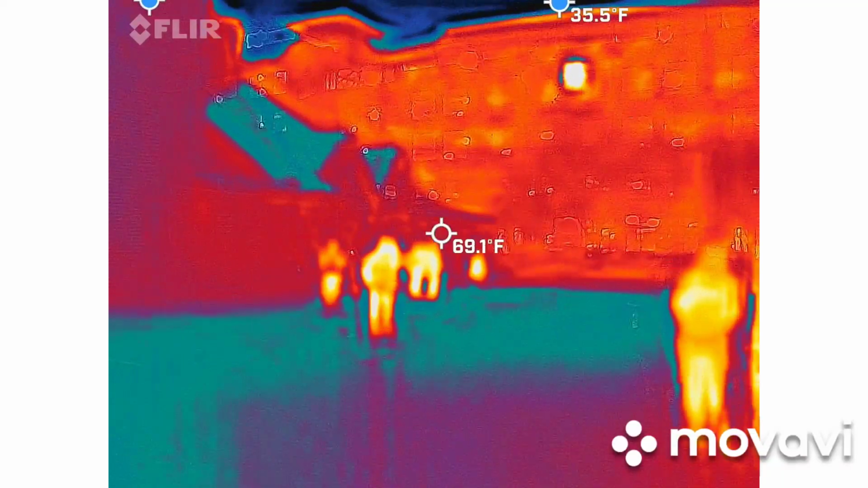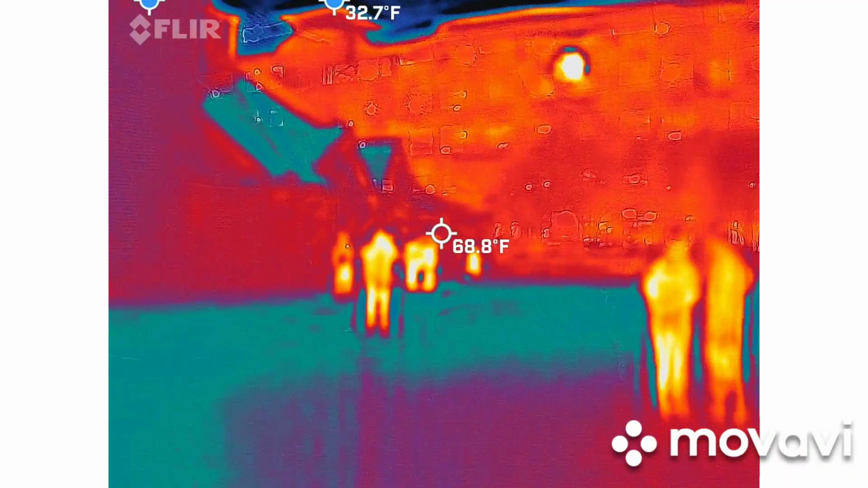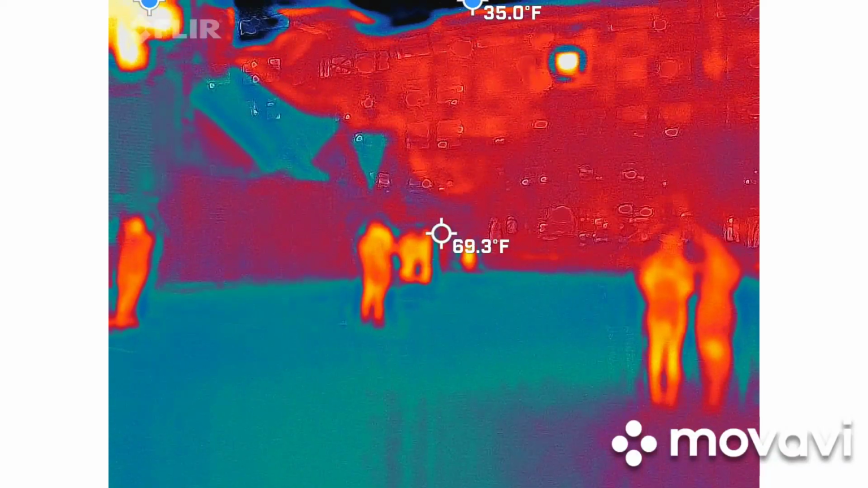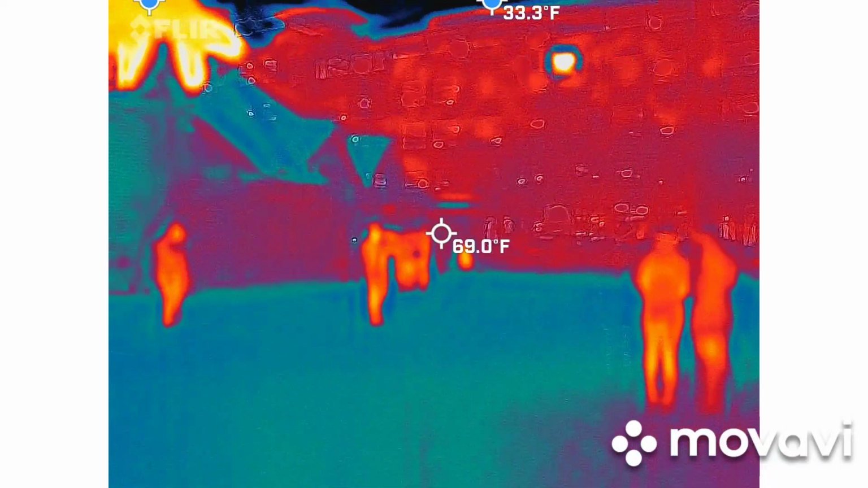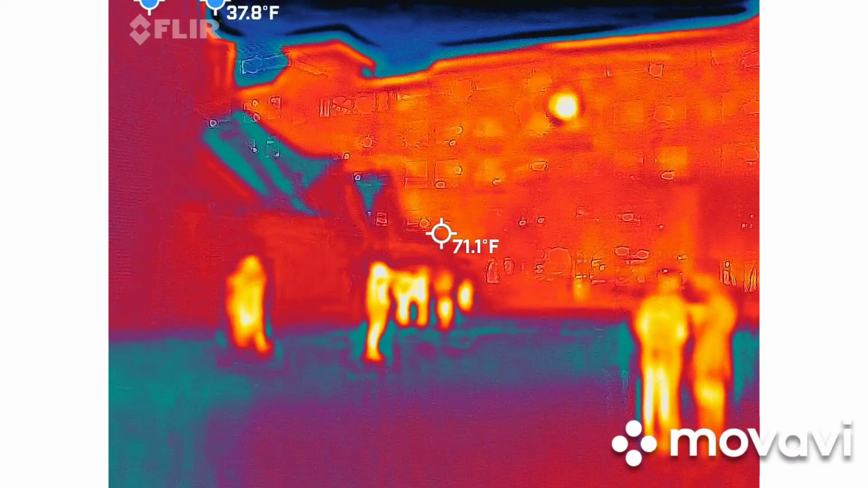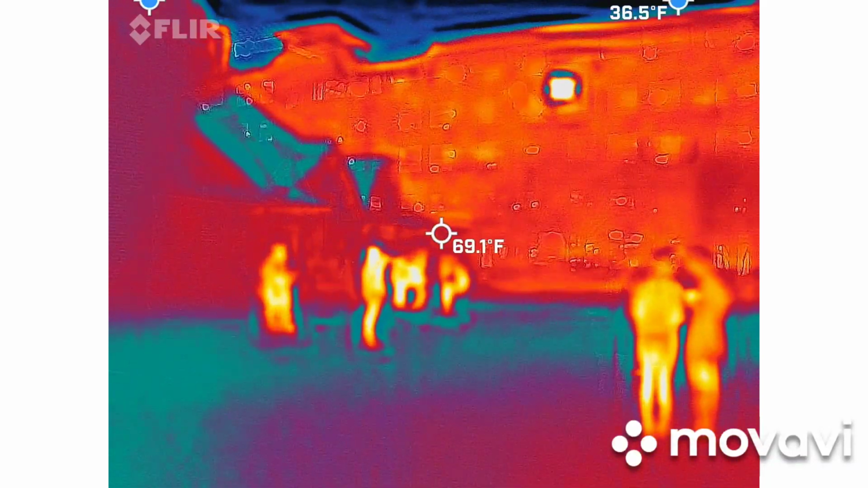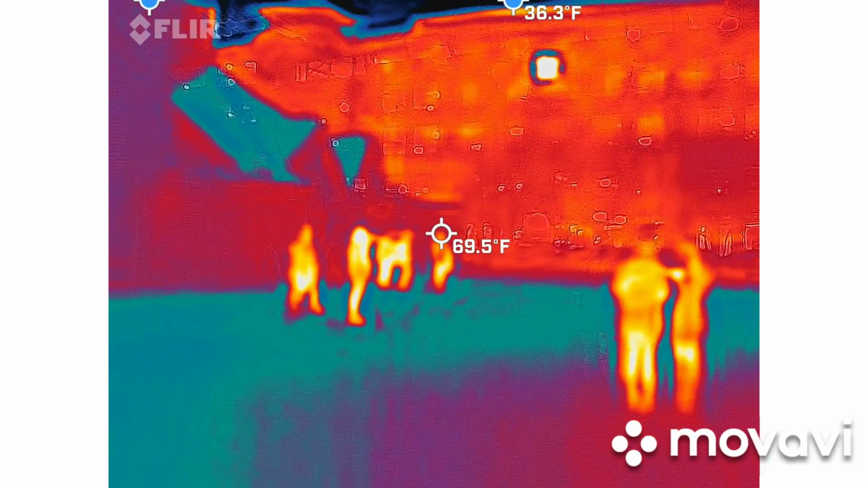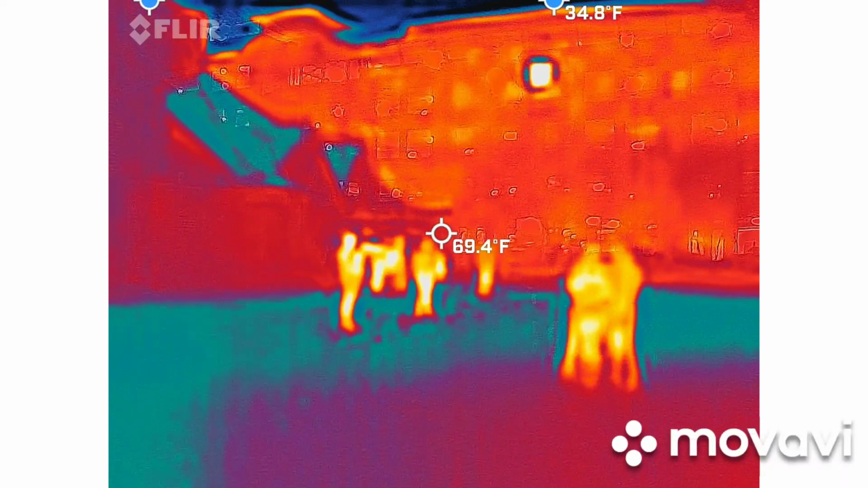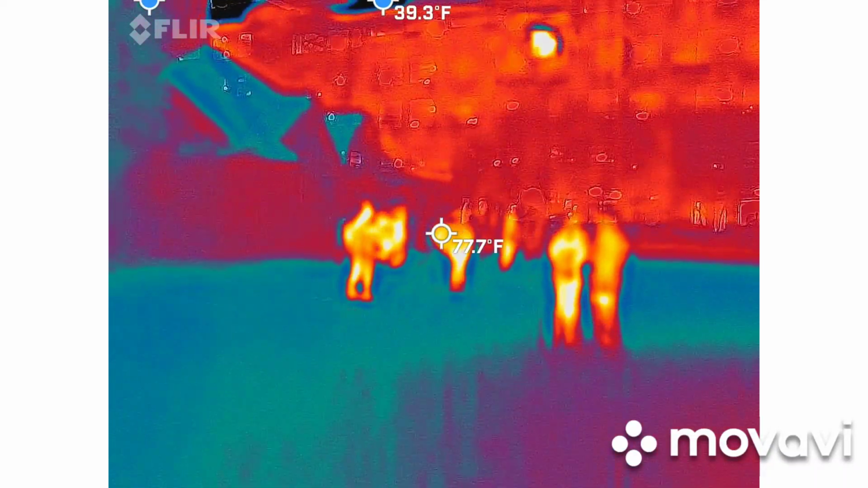It's the third window over from the tower. So 1, 2, 3. Is that the street light on the roof? It might be the light. It might be the street light. It's got to be something with that light. I can't figure it out. But it's just weird we can't see the post. It's weird. Probably because the post is so cold, it's not going to register. And it looks like it's the same temperature as the cement behind it on the parking garage. Do you see what I'm saying?